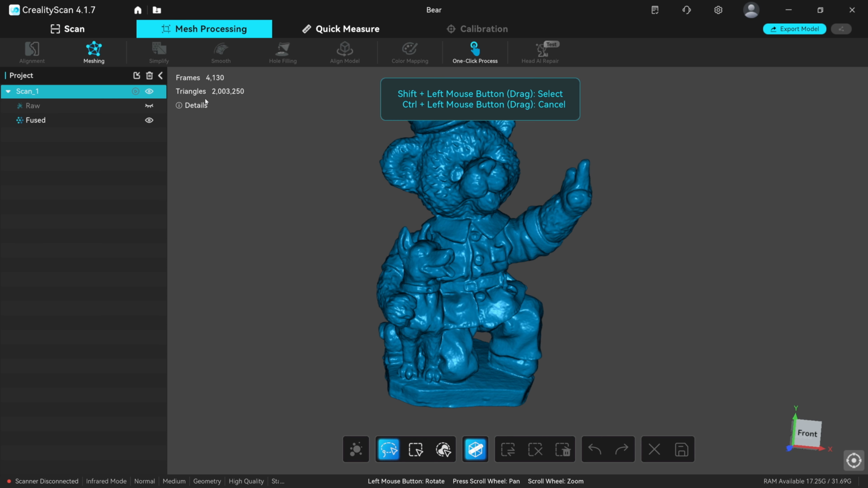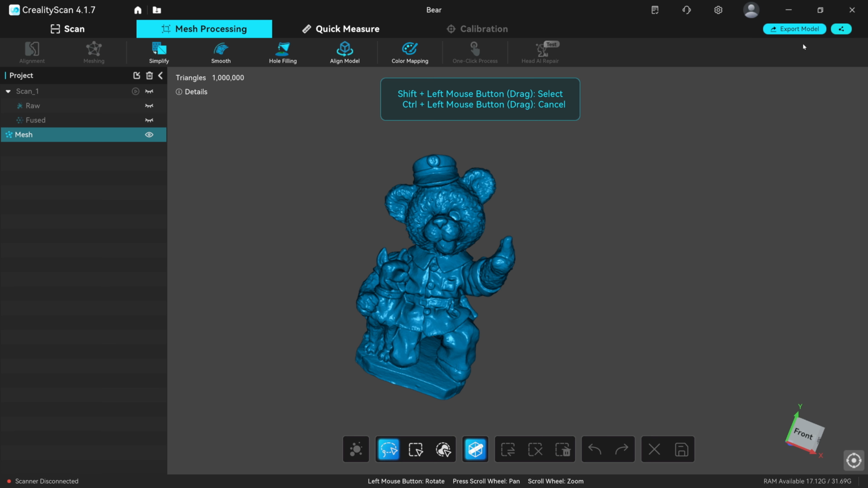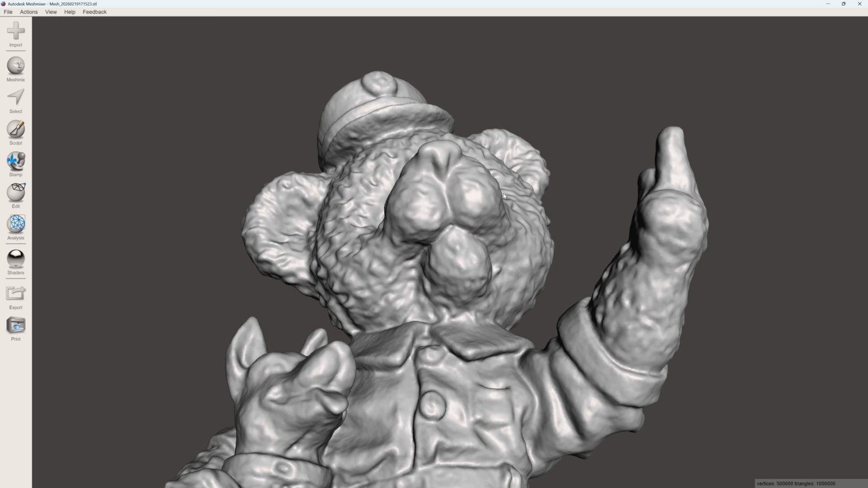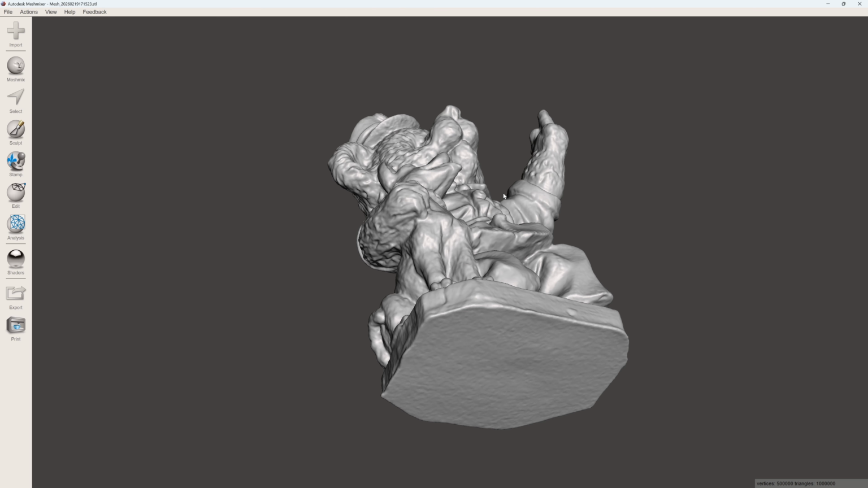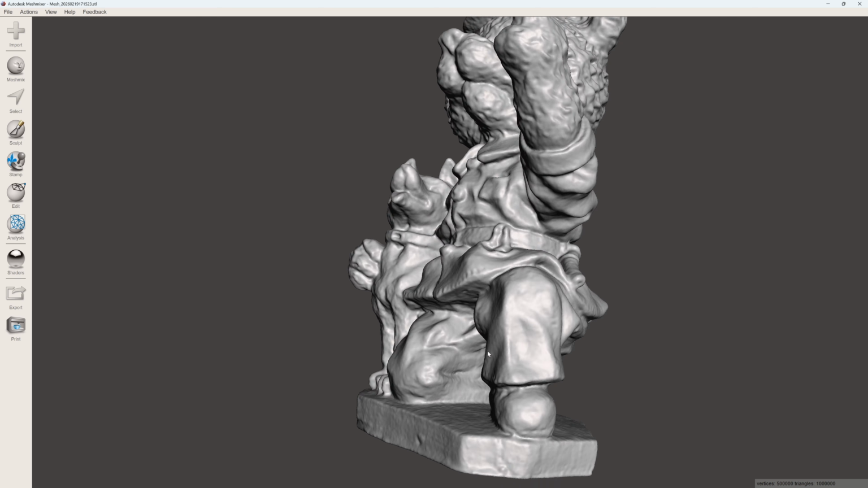So now we can mesh him then. Mesh processing. Now this would need 2 million triangles to do this. We'll just put it on 1 million so we can now put it to Mesh Mixer and have a quick look at it. There he is done. Export the model to the desktop, making sure it's an STL file. And there we can see we've got the little bear and the base all scanned. That's come out really well actually, hasn't it?